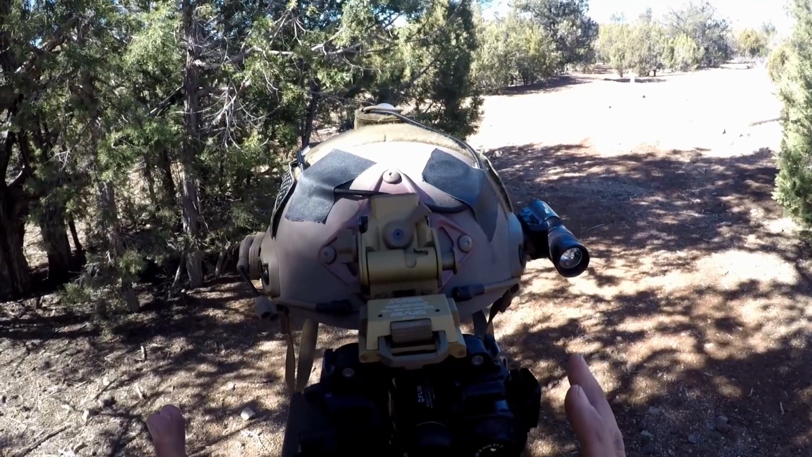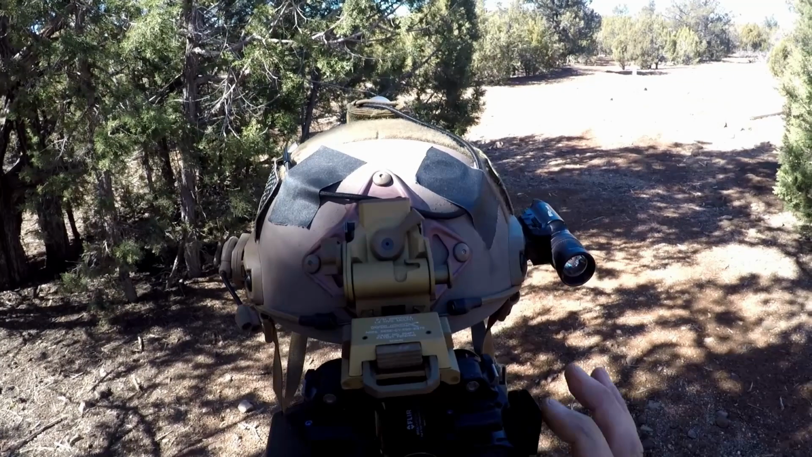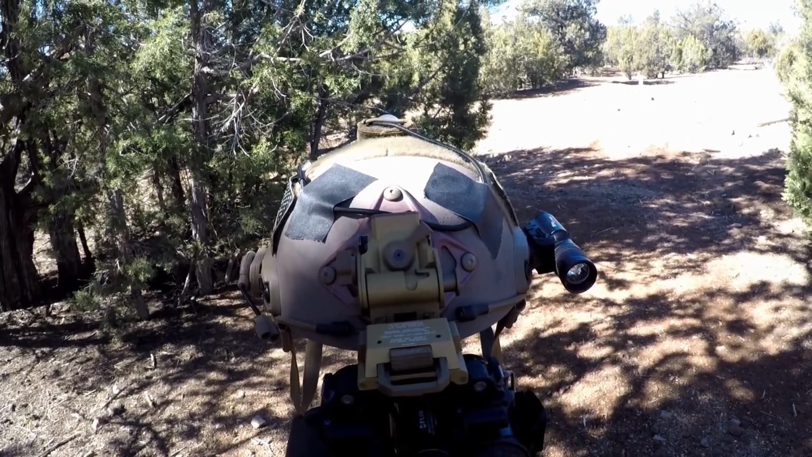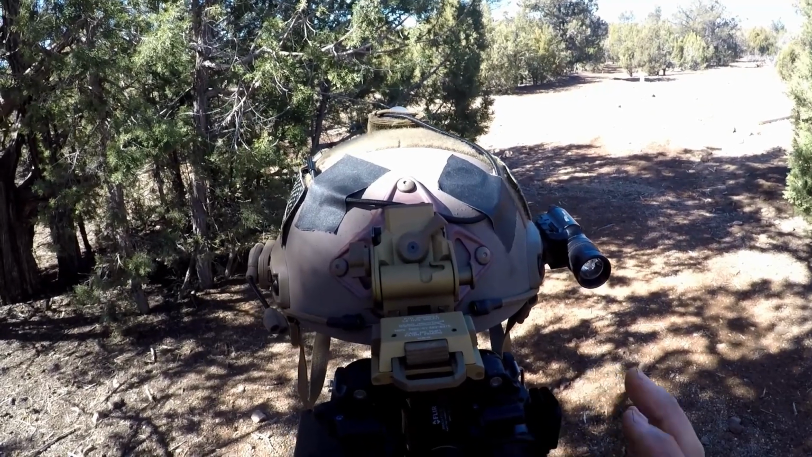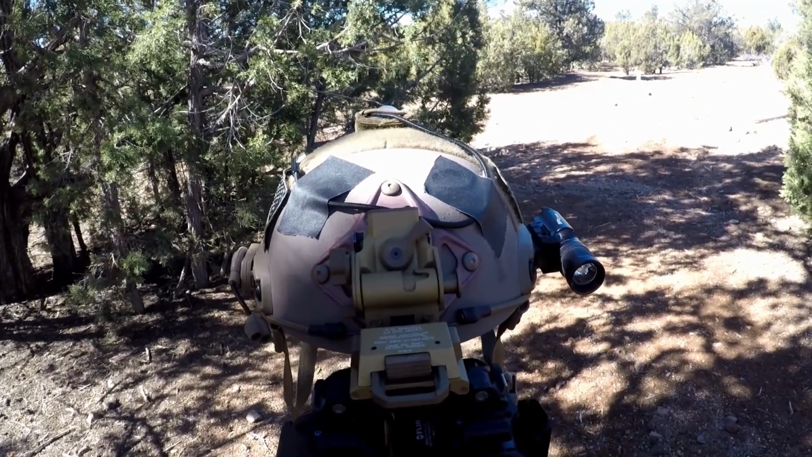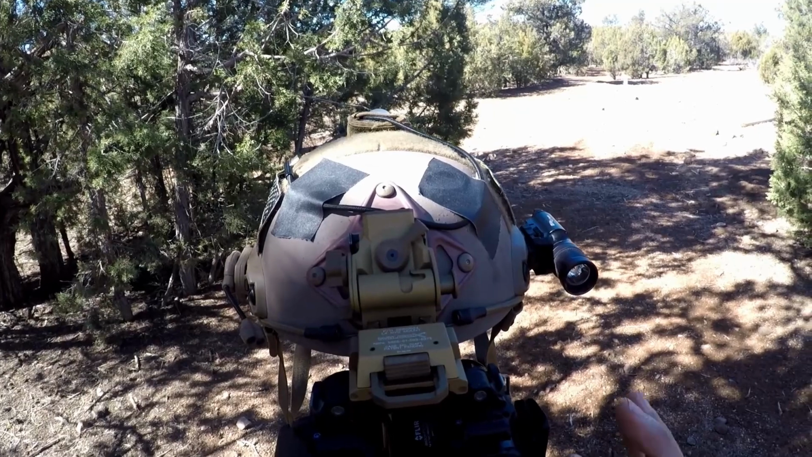Me personally, I prefer having both eyes under night vision. So if I had to choose between a binocular device or PVS-14 in the breech, me personally, I'd go with the binoculars, and then I would add something like the breech or another thermal as a handheld to complement the binos.